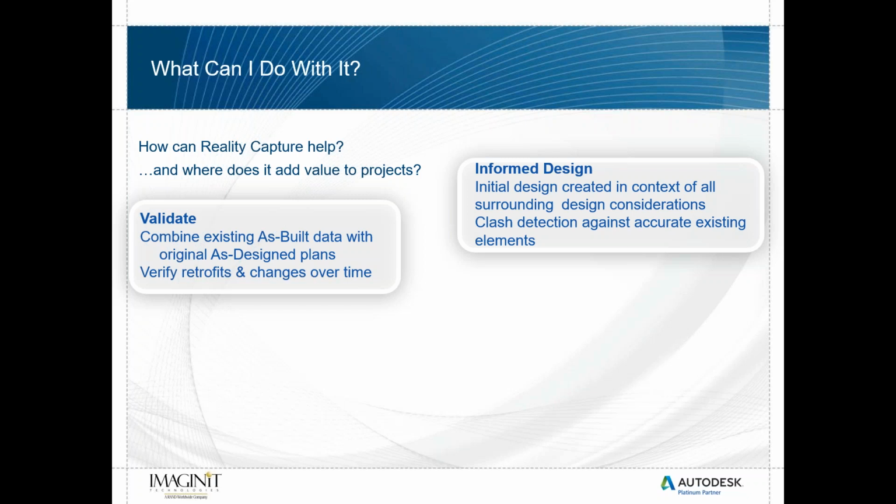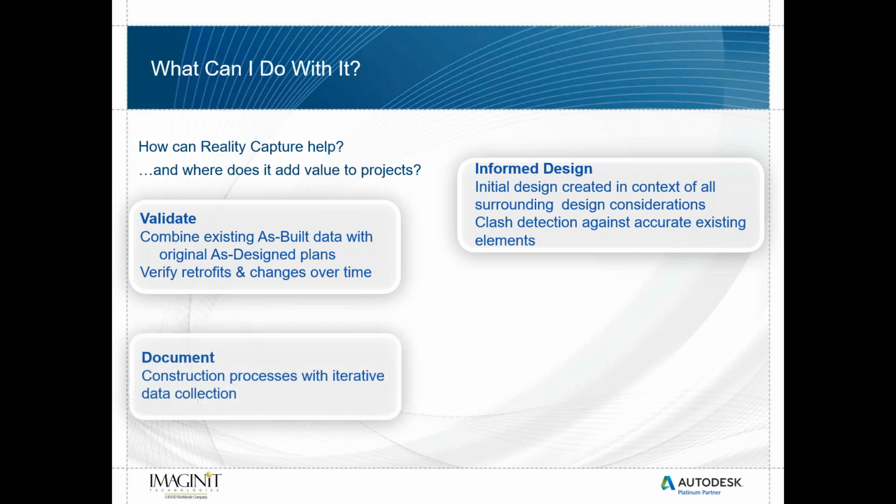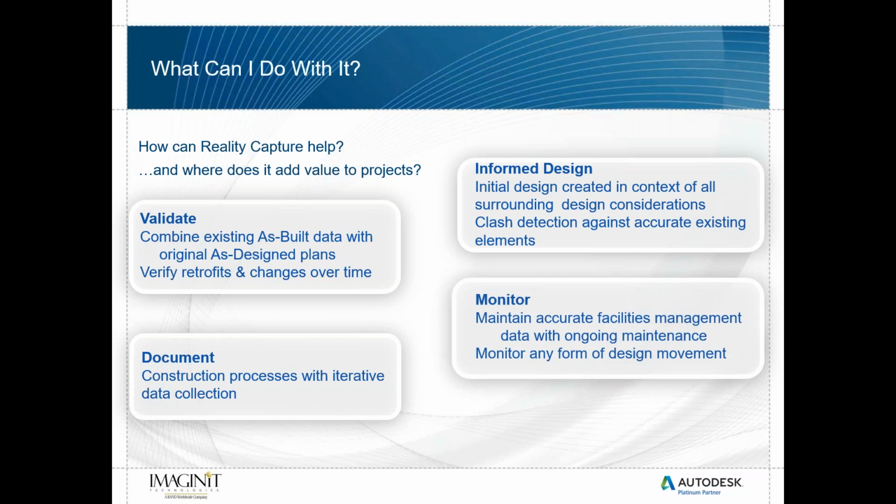We're able to validate that design with as-built data, original as-designed plans, verify retrofits, and any of the changes in that data over time. We're documenting what we're able to do or what we're creating at that moment. So as our design changes, we're able to keep documenting our data. And of course, we're able to monitor facilities and maintain facilities management data with ongoing maintenance and monitor any form of design movement.